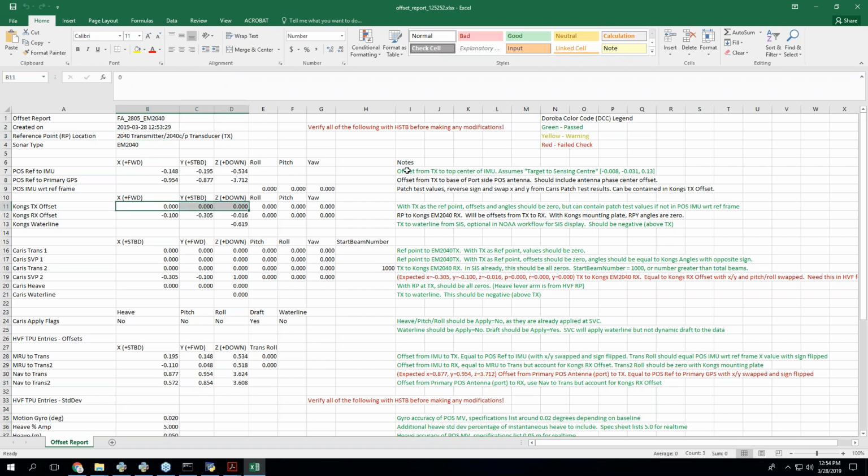And so you'll notice that over here in the notes, it'll keep saying with the transmitter as the reference point, it should be this. And there's like green and red. So if you just did like HSRR or something, and you wanted to go back and look at your patch test data with an HVF and make sure that, right, that your, what's a good one?